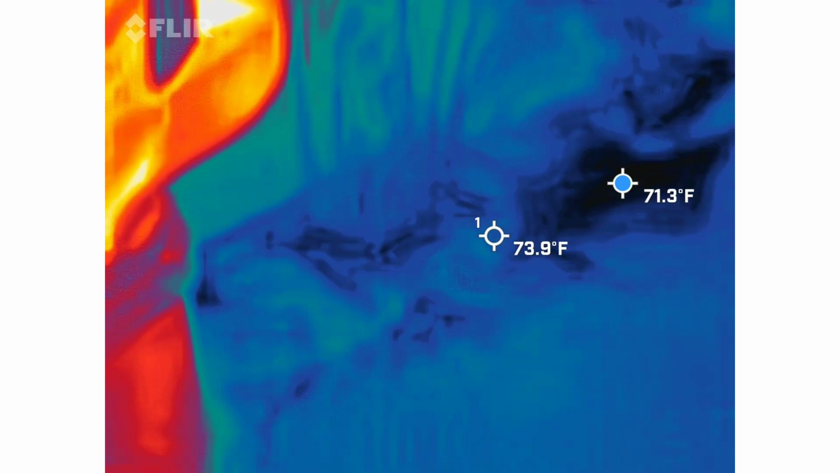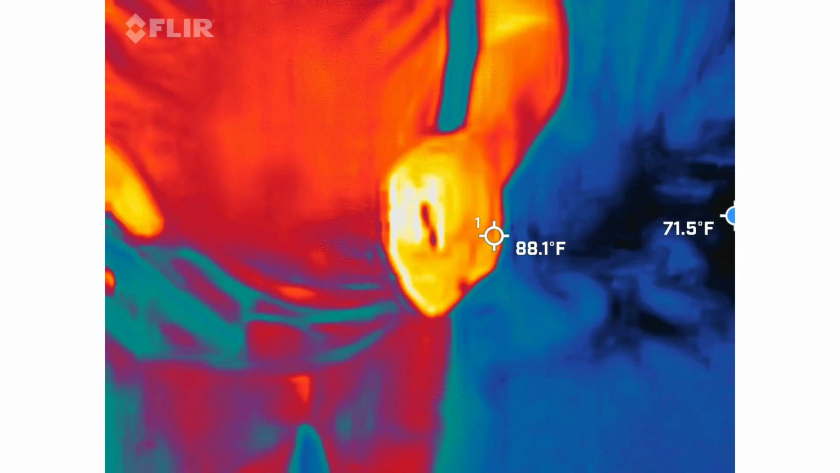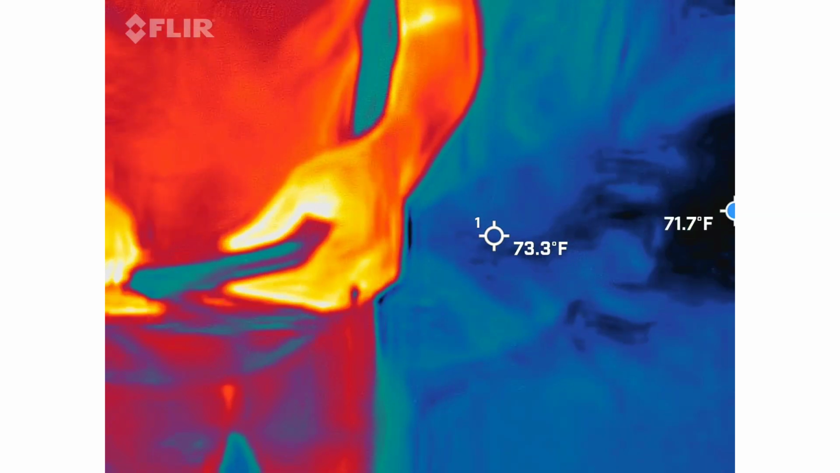I love how you're so zoned out. I know. Well, it's fascinating now that I'm starting to kind of learn how it works, the pattern of it a little bit. It takes time. Again, you're going to get better at it.